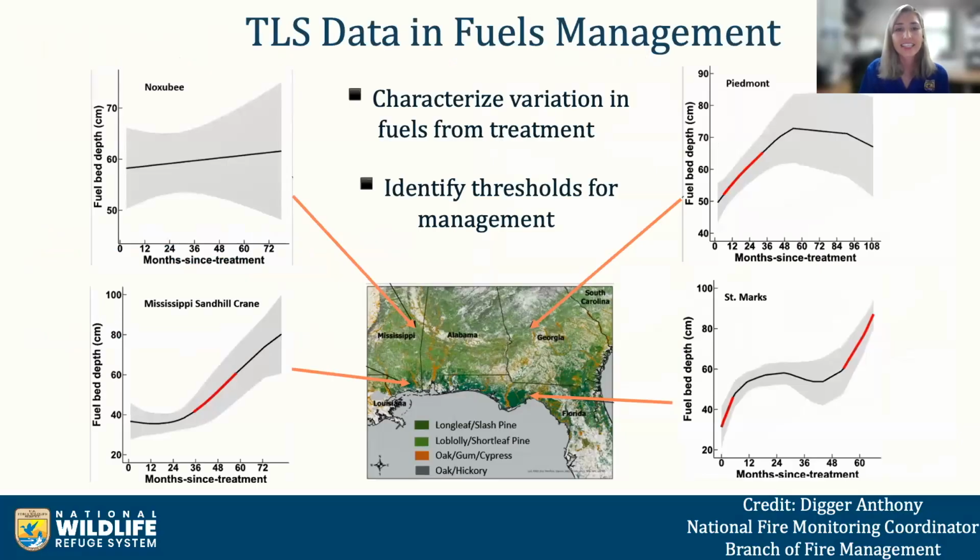The red areas indicate significant rates of growth and thresholds of the system. They quantify the rate of change, the rate of growth in the different fuel types, which could impact management. It helps answer the question, when do we need to treat before the growth happens and it becomes unmanageable? What is the threshold for maybe when prescribed burning is not enough and mechanical or chemical treatment may be necessary? When is it no longer just in that maintenance phase? So this helps really quantify that. And looking at St. Marks in that lower right corner, that looks to be before it reaches 60 centimeters.